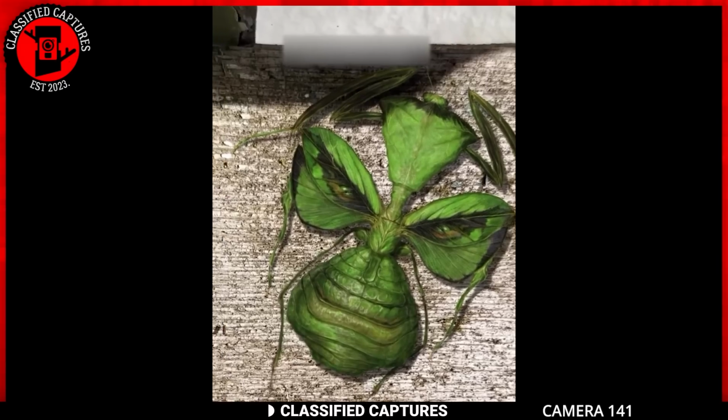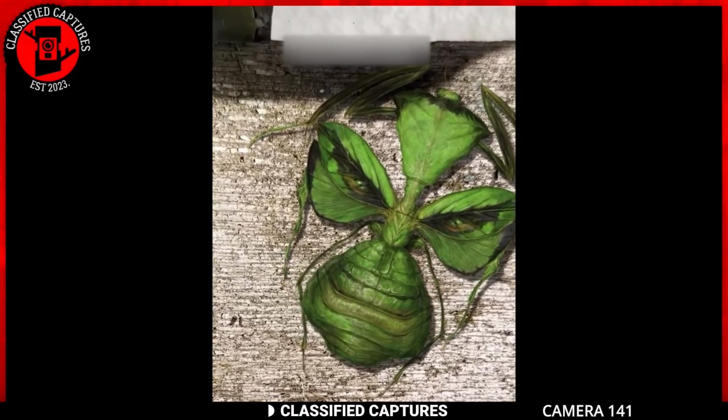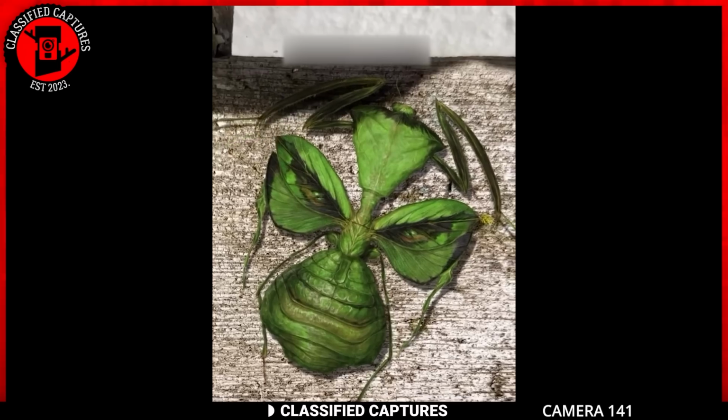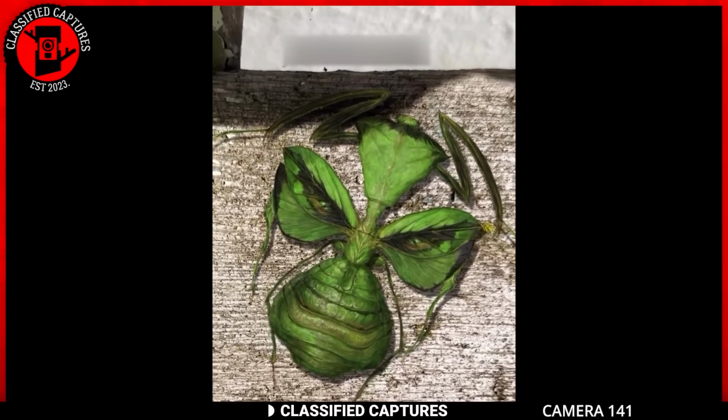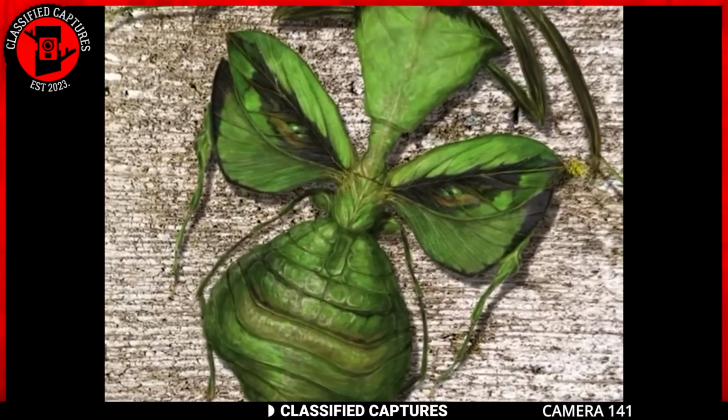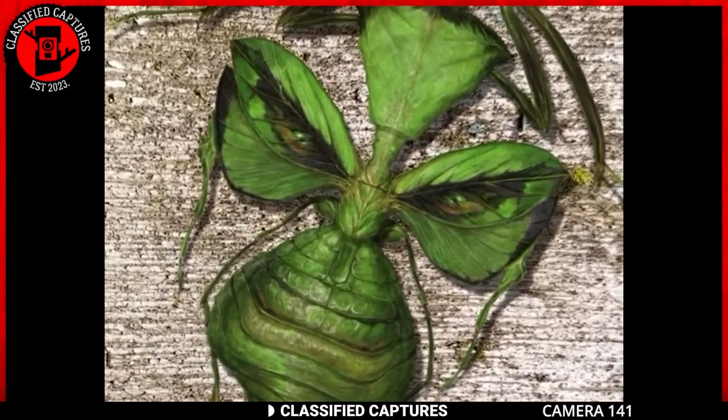One of its intriguing behaviors involves the use of its forewings to create a startling display. When faced with threats, a mantis may theatrically open its wings, revealing eye-like patterns on the undersides. A remarkable tactic to intimidate potential predators.